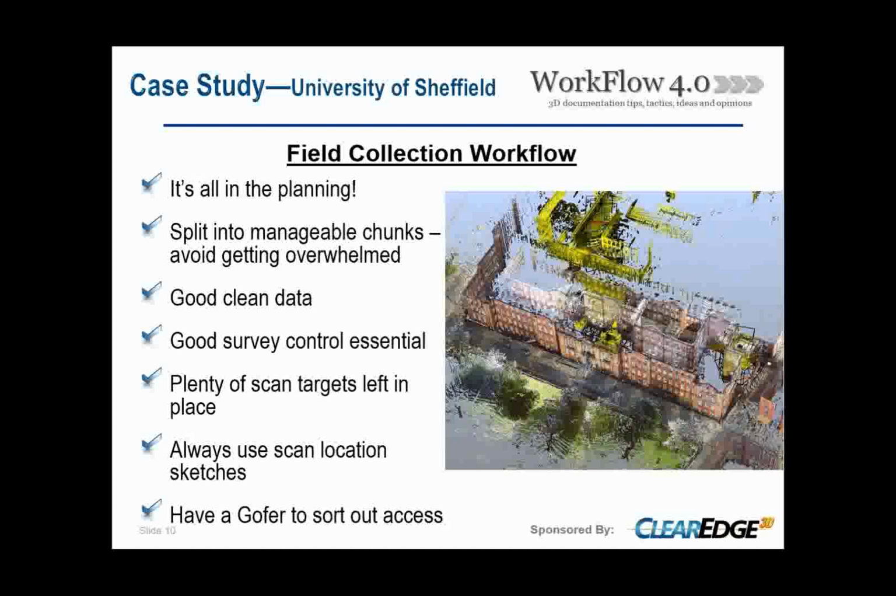And an obvious statement is to say good clean data and good survey control, but I think even more essential on a project this size, as we're talking about big distances, and those errors can increase very easily. But again, we're at a bit of an advantage on this project because we'd carried out survey work before, so we knew our control was tight.